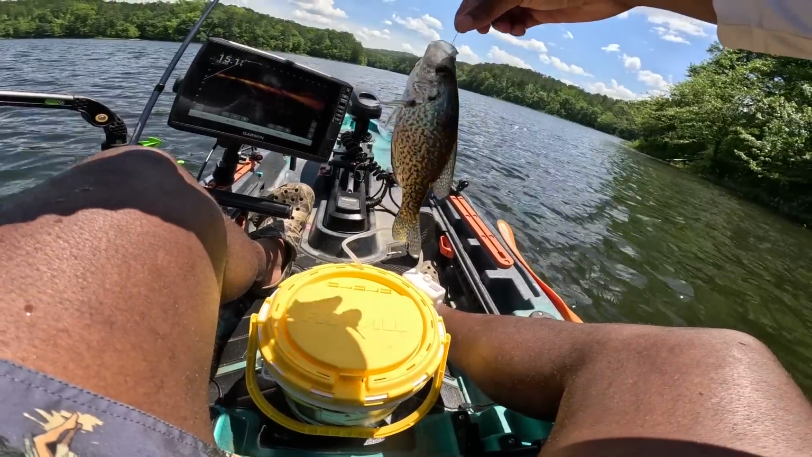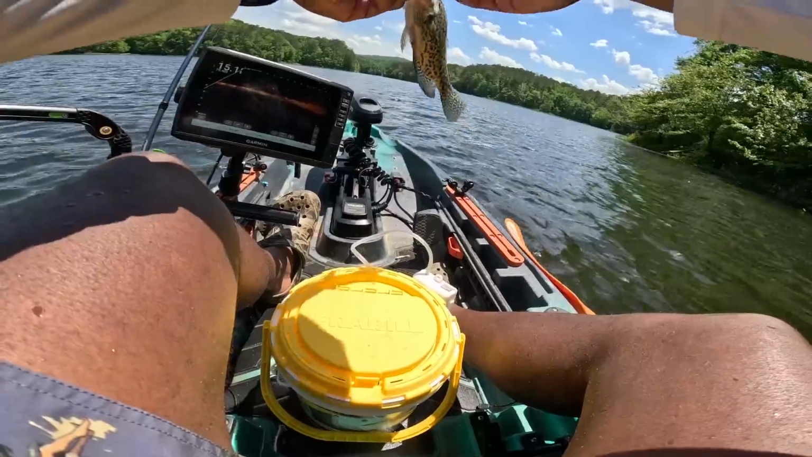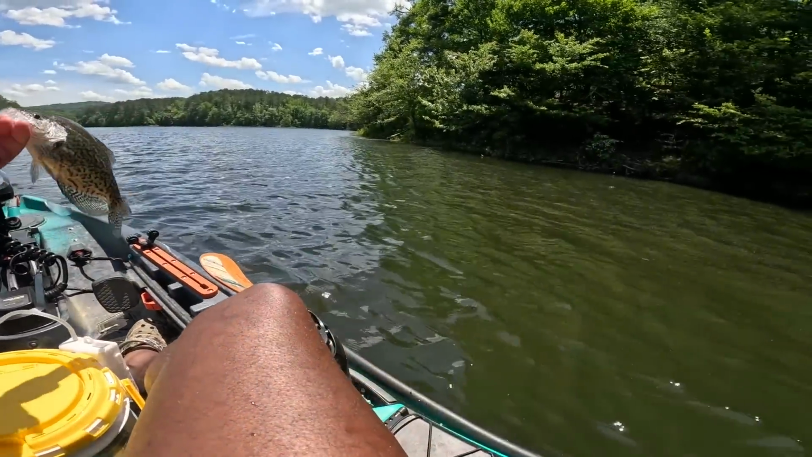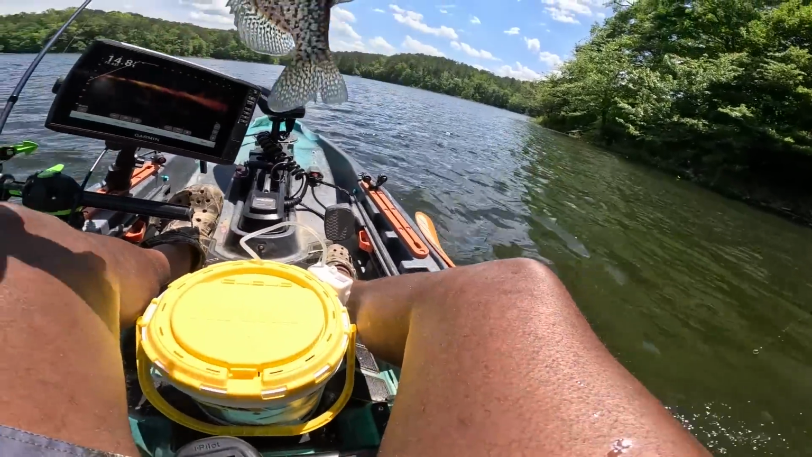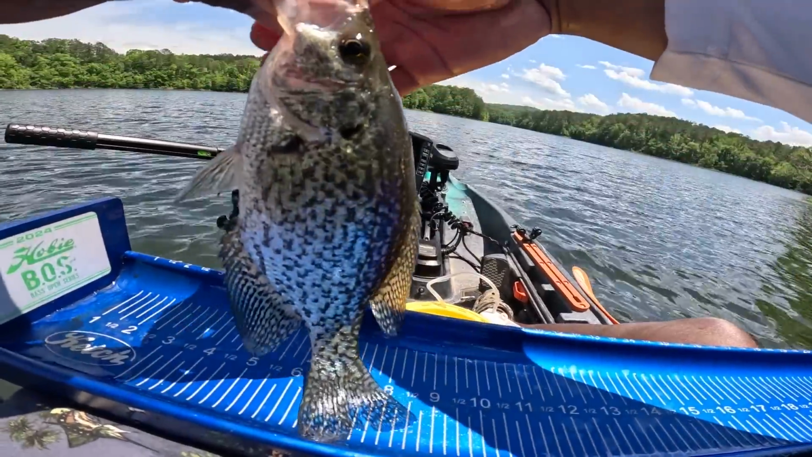Okay, so the only thing I don't have today that I need is pliers. And I think I have some in the truck. I normally keep an extra pair. Is our first one? Ooh, he might be short. I don't know. I think I'm gonna keep him today. Yeah, he's 9. All right, we're gonna keep him,